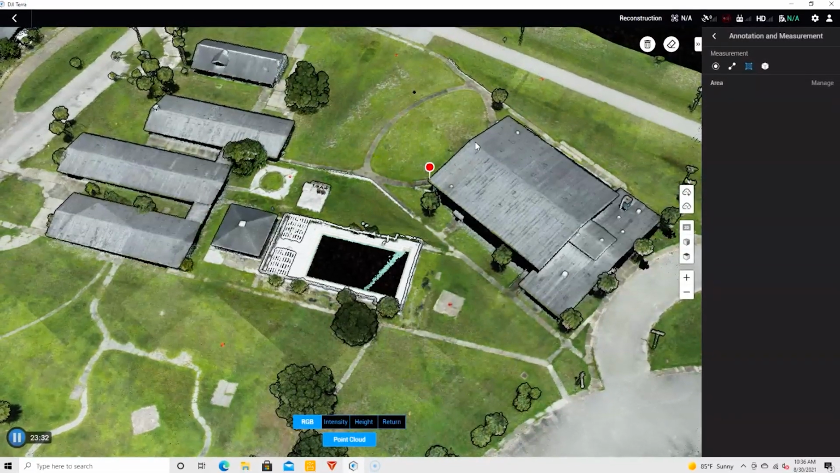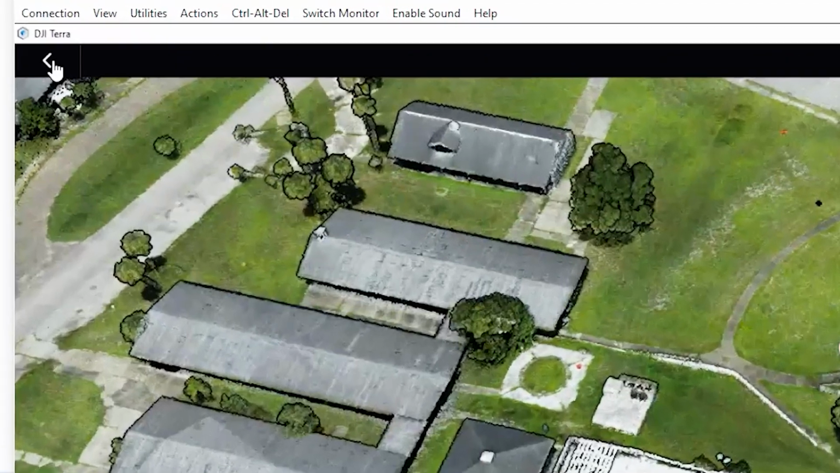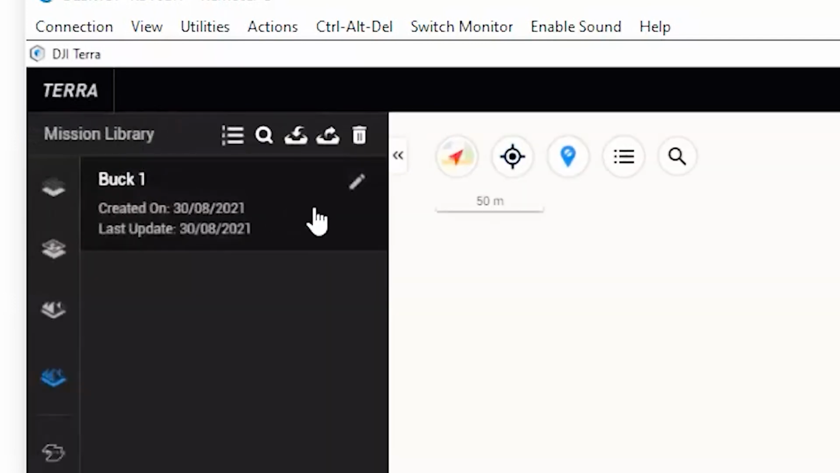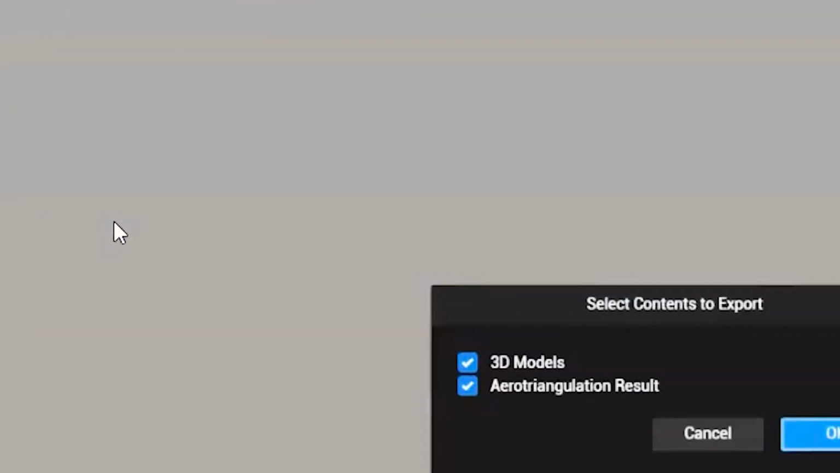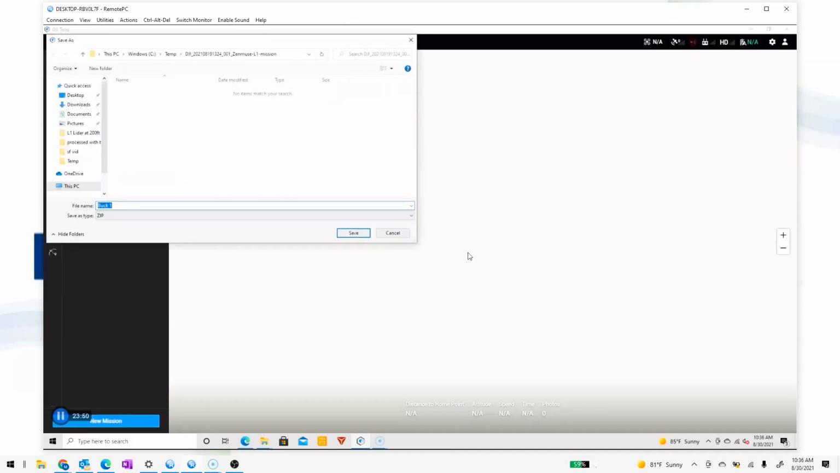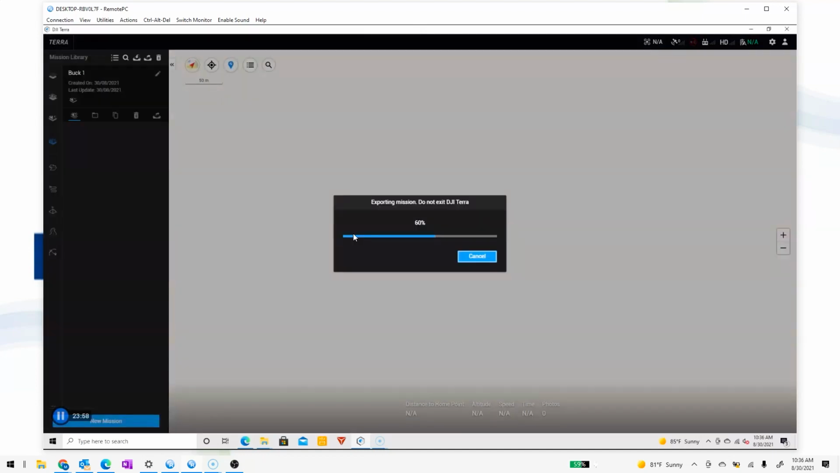The way we're going to do that is we're going to go back to the main menu here. And I'm going to go ahead and click on the file here. Click on this little export button right here. And then it's going to ask me how I want to export that. I'm going to go ahead and click OK. And then it's going to ask me where I want to save that. I'm going to go ahead and save that zip file in my C temp in the same folder that the data is in. And then it's going to go ahead and export that mission. All right?